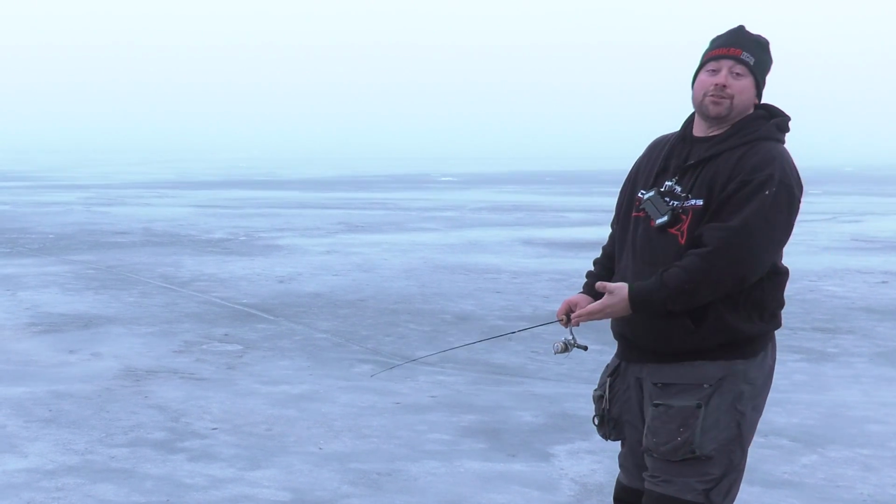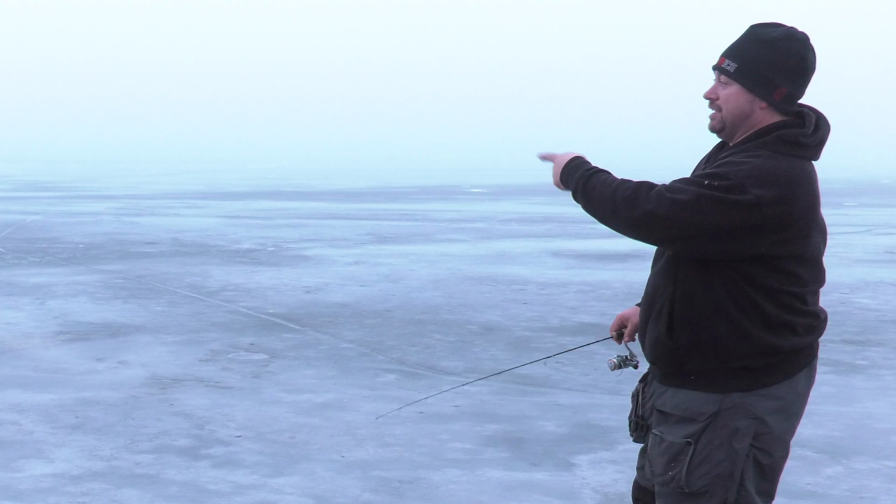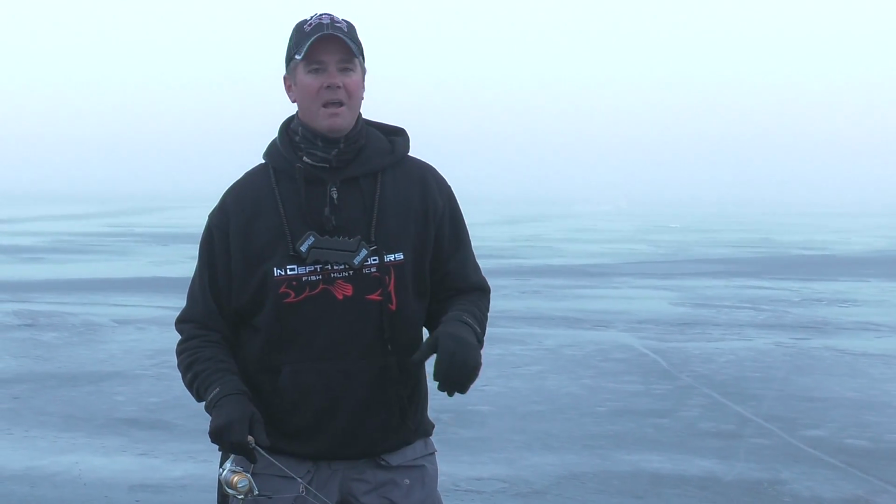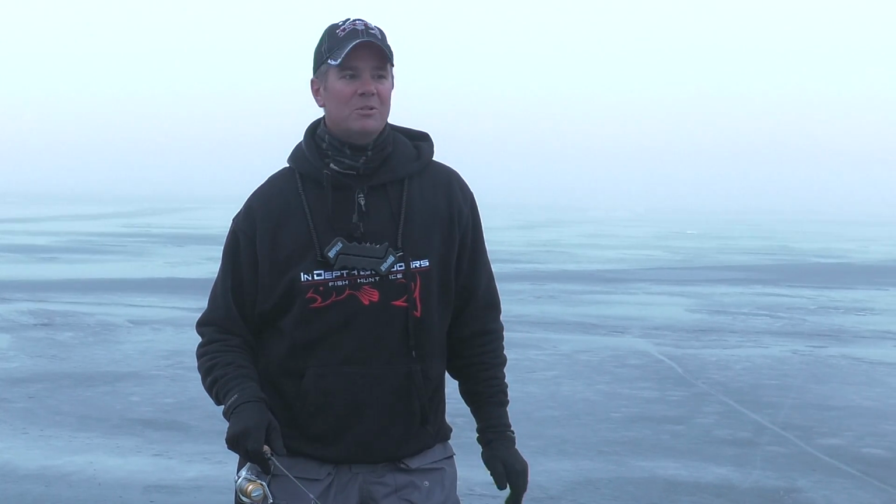So this is literally my second hole of the day. I'm just fishing my way through. I'm going to fish fast, hit as many as I can. If we don't mark anything, we're gone. We're trying to find rock, that rubbly shoreline of the old lake edge, but right now we're still kind of in search mode. So far we've been a little bit too deep, but we'll keep punching holes, we'll figure it out.